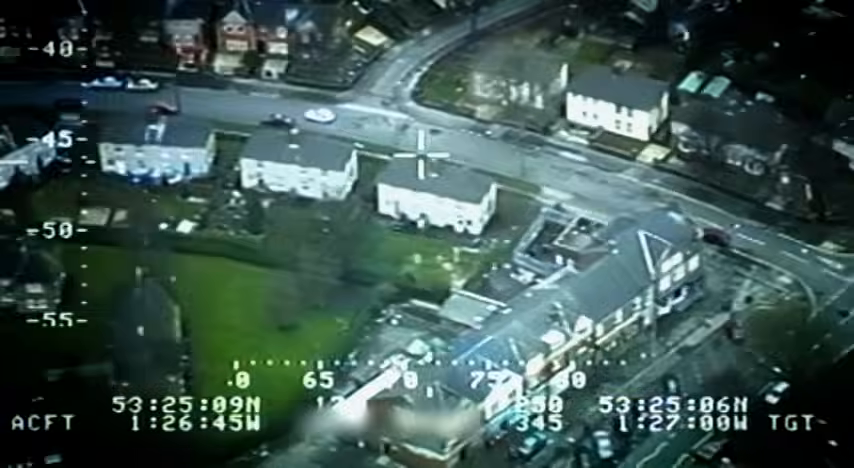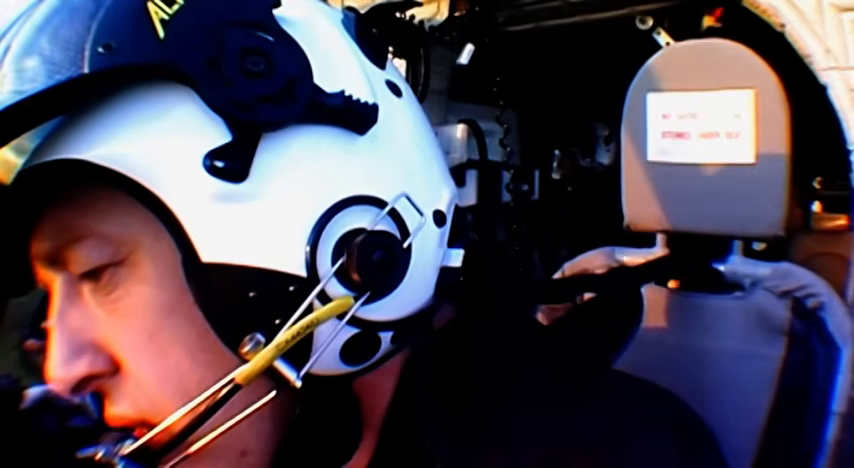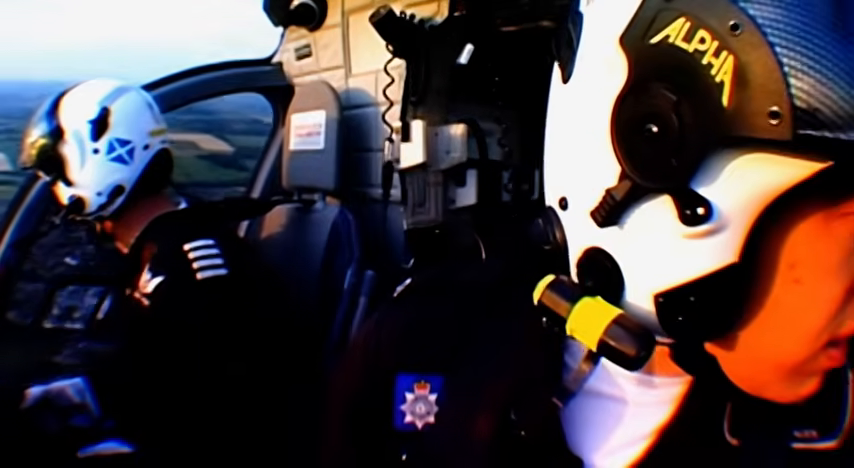Yeah, 99, nothing dangerous at this stage, slightly excessive speed. Now west quadrant towards Hucklow Road, stand by.